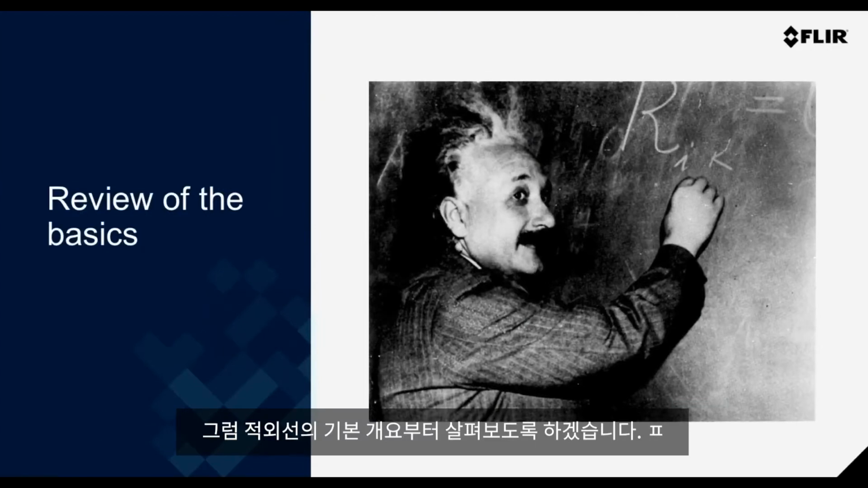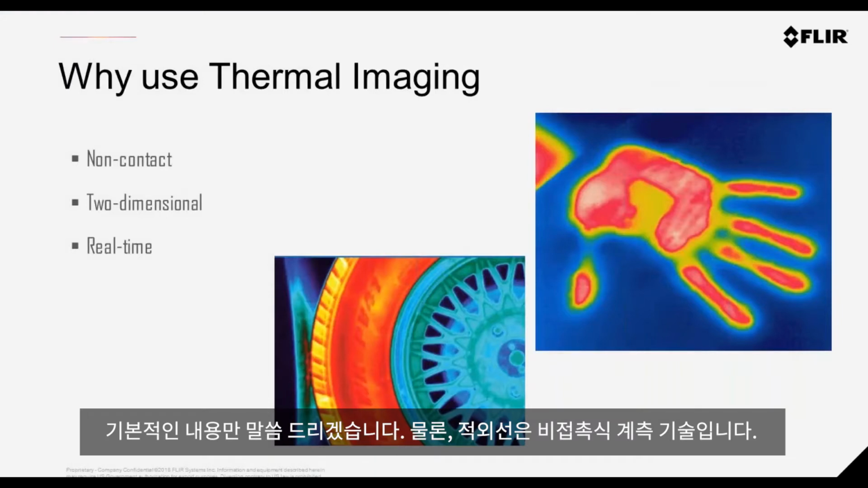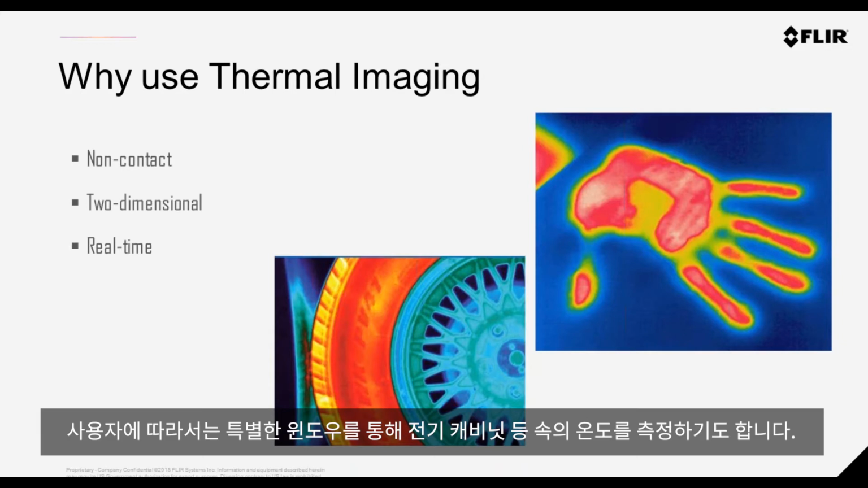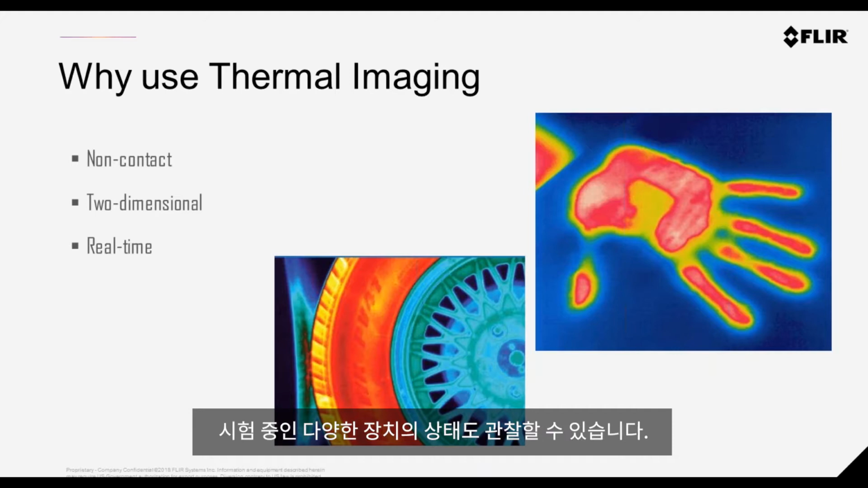So let's review the basics. So a few fundamentals here. Of course, infrared, it's a non-contact metrology technique. So in principle, it's safe for the user. It's non-intrusive, which means that with specialist windows, we can look into electrical housing, for example, using an infrared window. We can look into environmental chambers. We could even look into vacuum chambers, for example, and look at various devices under test.